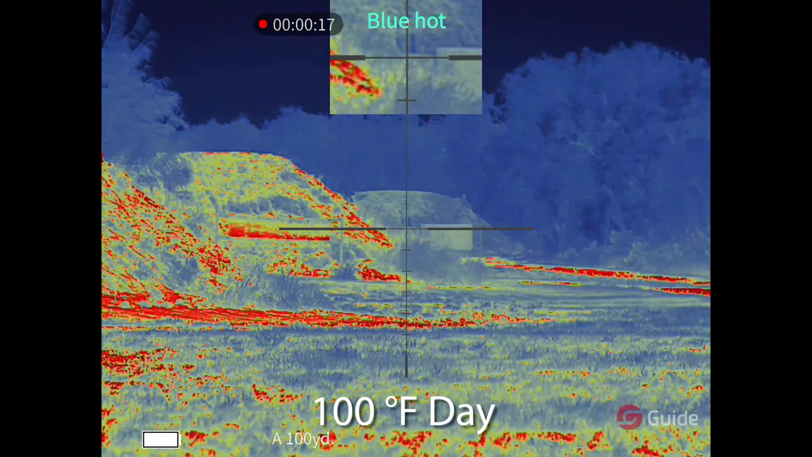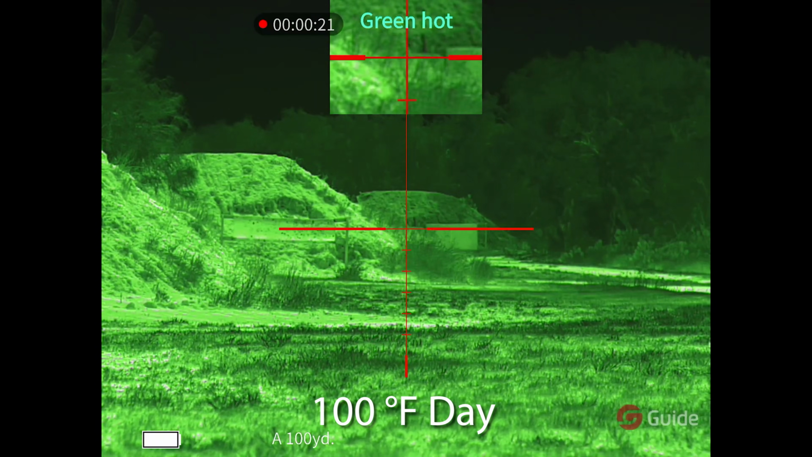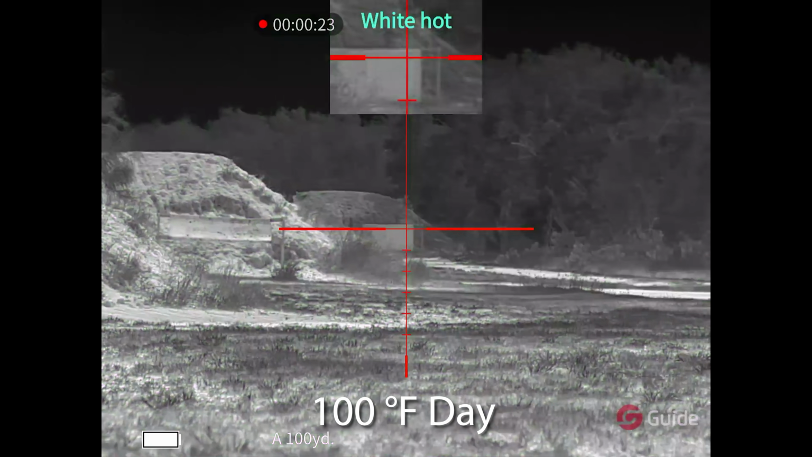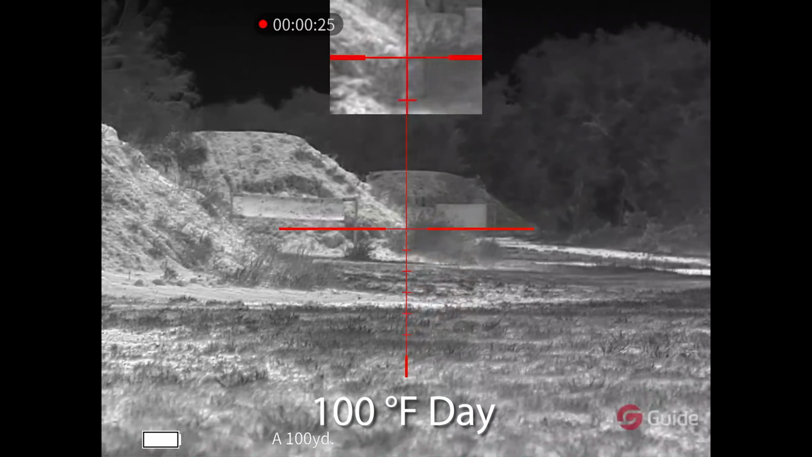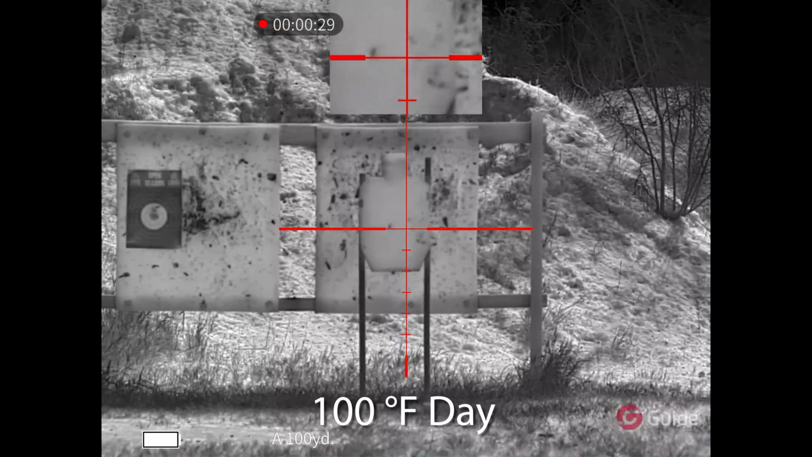This optic, honestly, like I said, it's been very impressive. I have nothing to complain about on this optic. So there's not a lot of bad things to talk about, but we will get into some of the details of why I've been so pleased with this as I progress with this video.